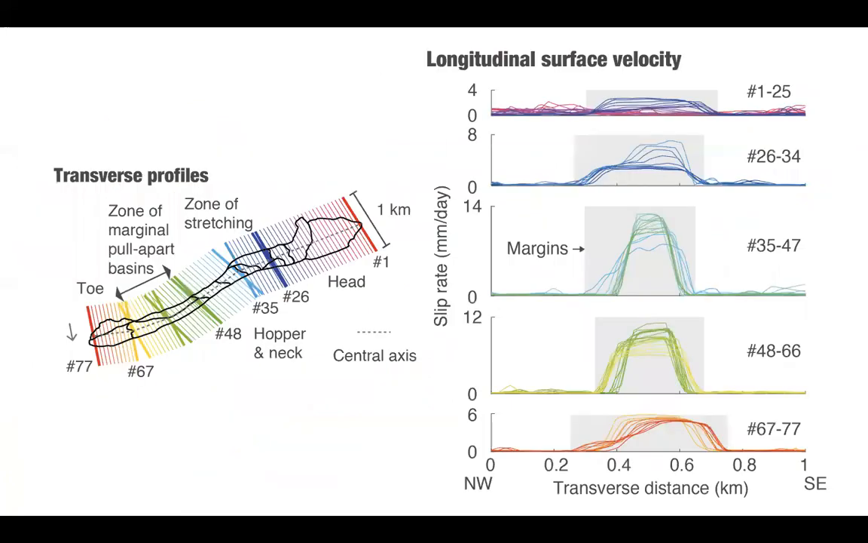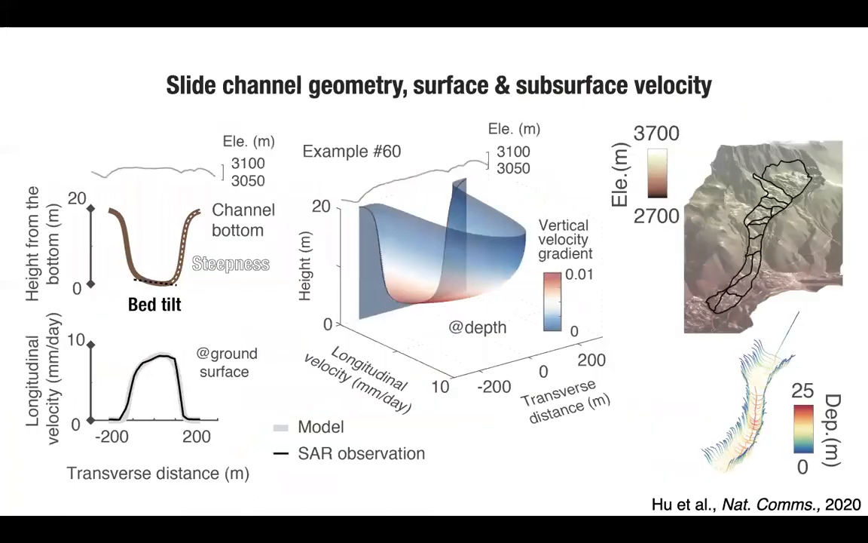Then we pick a total of 77 transverse profiles and extract their longitudinal velocity, as shown in the y-axis. We found the middle and narrow neck of the landslide has the largest rate of 14 millimeters per day. We then constrained the slope channel geometry, and surface and subsurface velocity for each profile by integrating the non-Newtonian model.